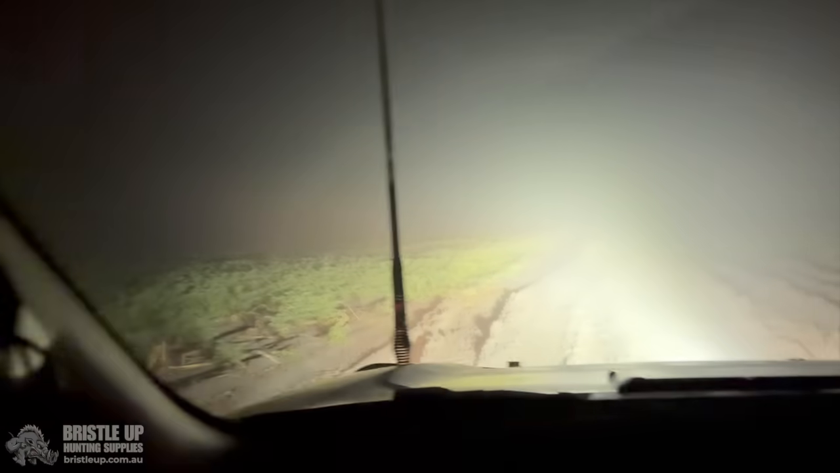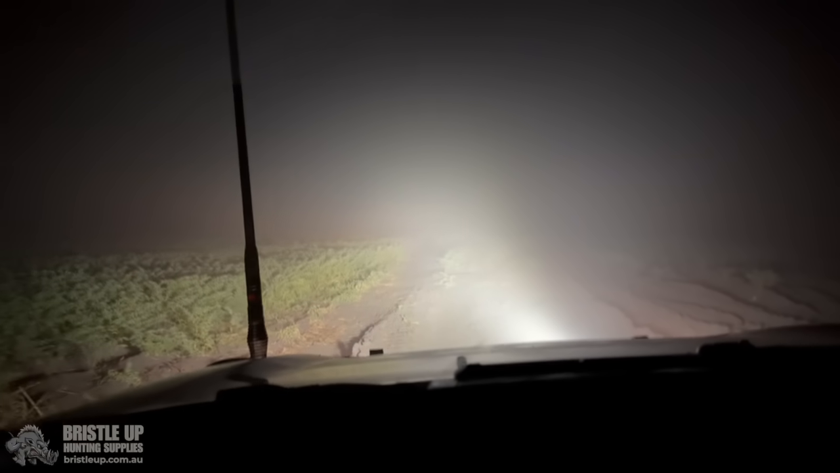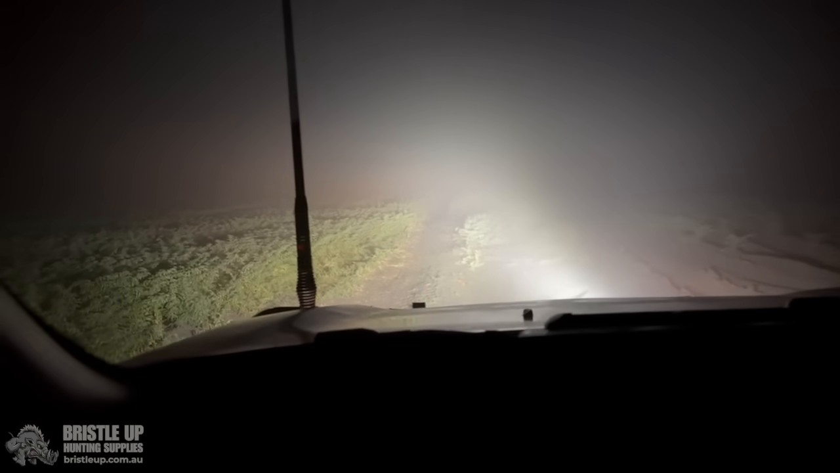Look at the fog in here tonight. It's just rolled in, even with the thermal. It's nearly getting too thick. Can't see a long way. It's a bit rutted out here in the track too.